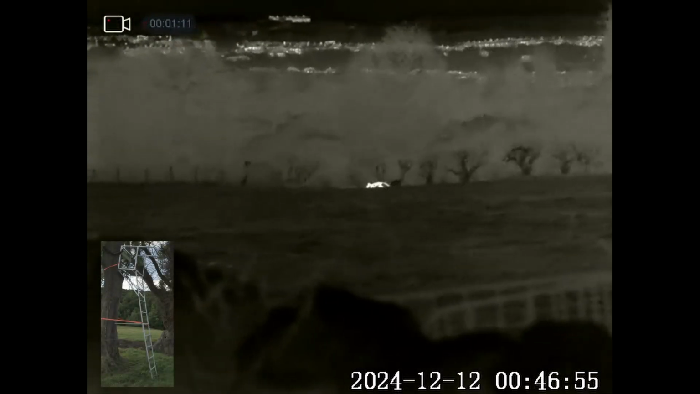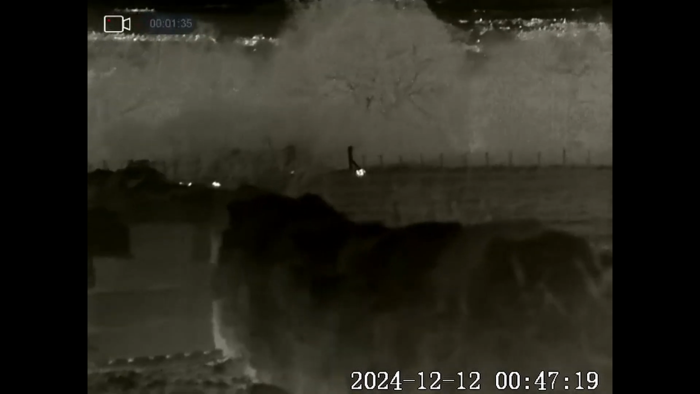I put a high seat up a while ago on this site, and it's actually just off to the left. It's overlooking that field, so I'll be coming back to sit in there and wait for this one and see how it barks at me then. And as always, I'll bring you along too. There hasn't been any foxes in here since the last one I shot, so it's been quite a while. So I'm imagining this one's moved in and claimed the territory. The alpacas are as bewildered as I am.